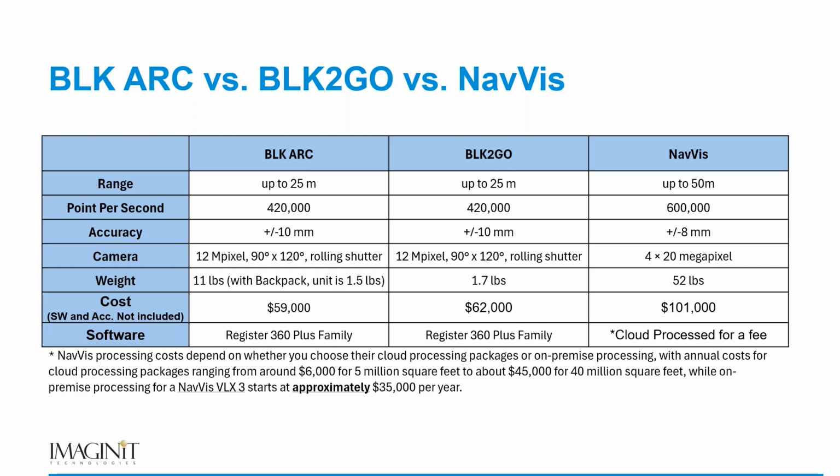But what we're hearing and what we're finding throughout searches on the internet is you're paying a fee for cloud processing. And if you're doing a tremendous amount of scanning, as you can see at the bottom of this chart, it's not cheap. In fact, it's pretty astronomical.